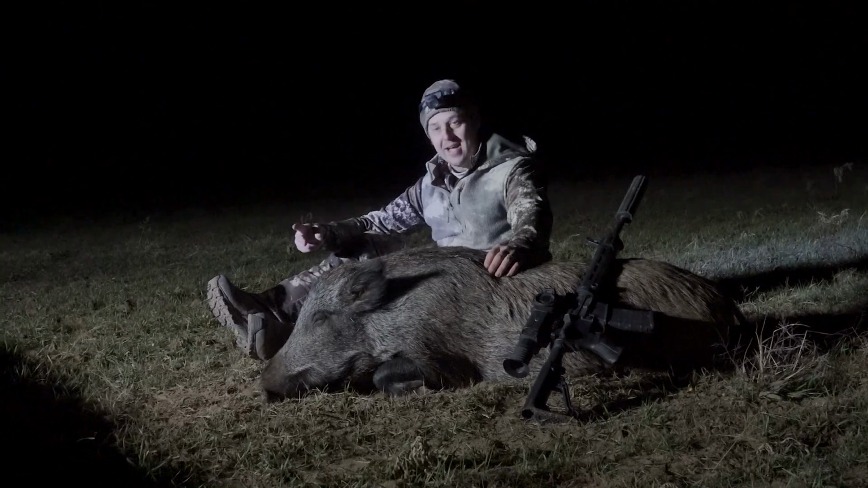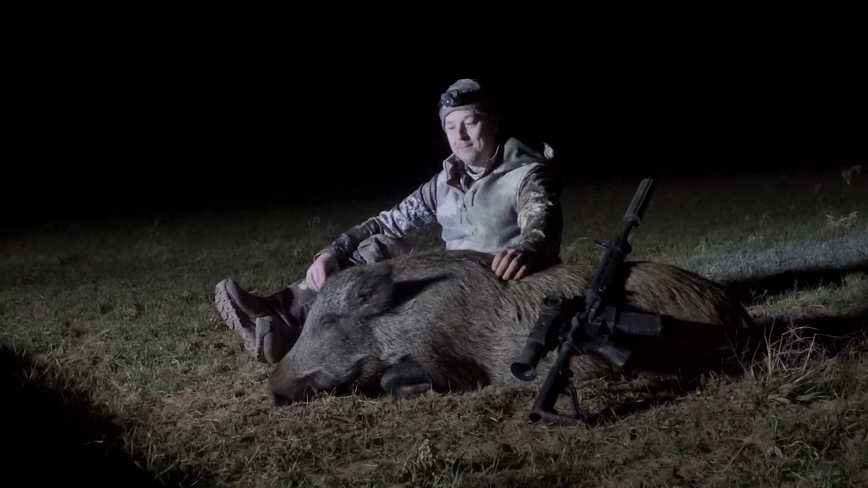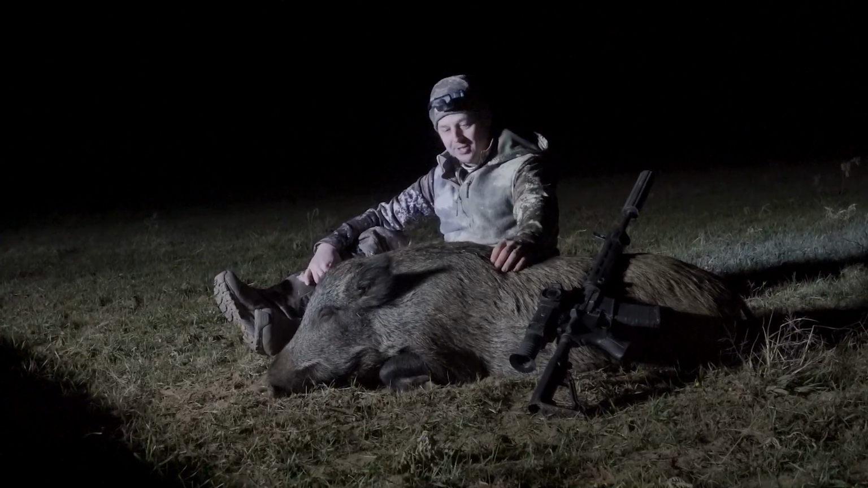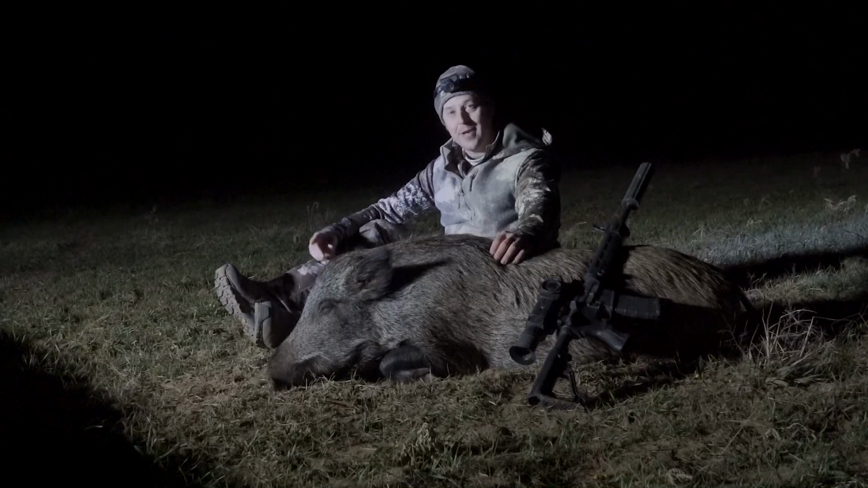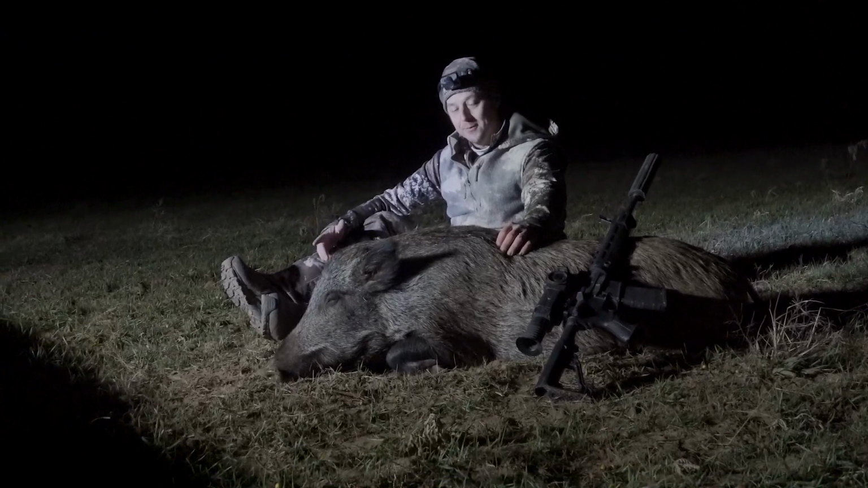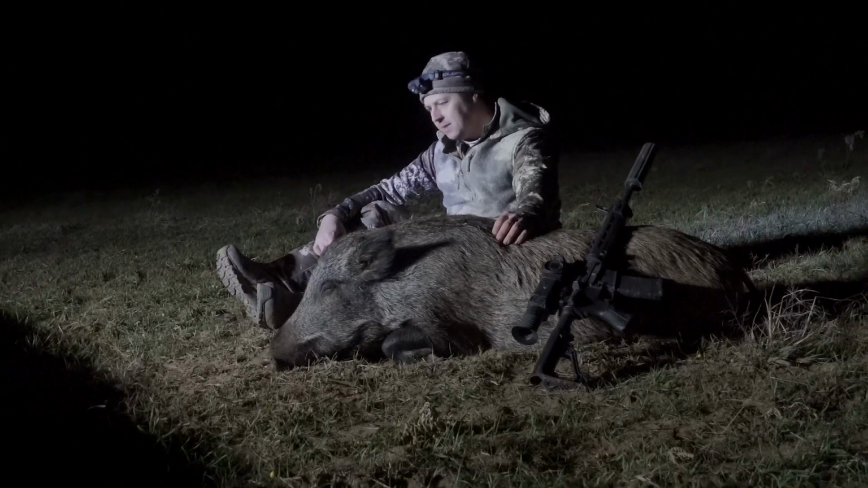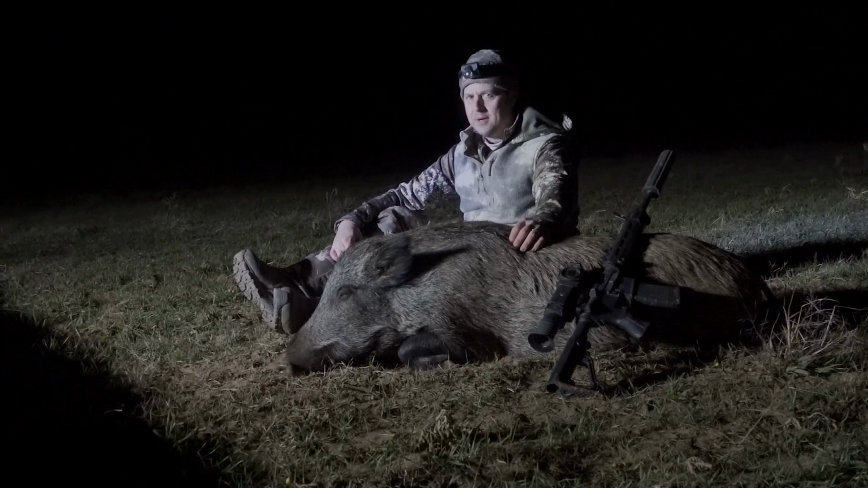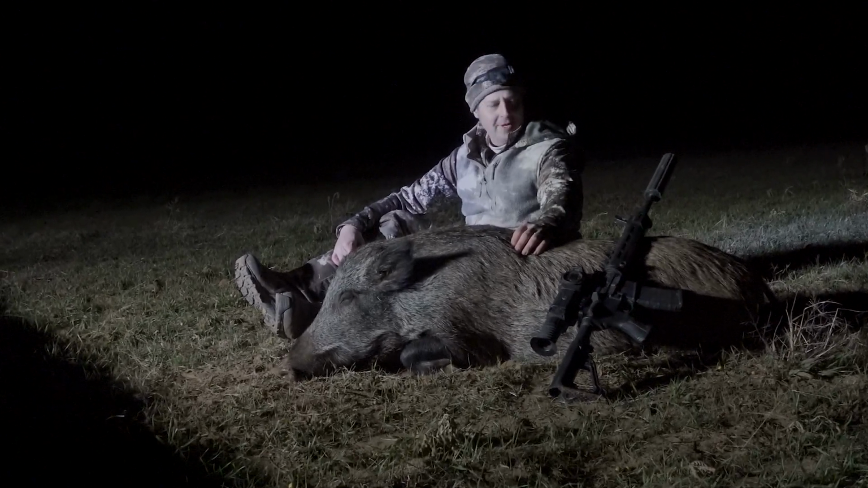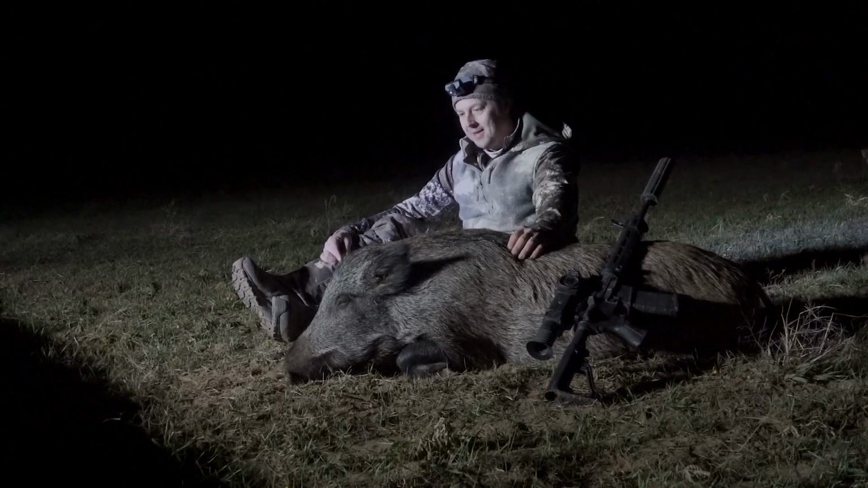But this is our second stop of our little nighttime hog tour here with Jason Schindler at the Red Feather Ranch. We struck out the last 2 nights hunting over feeders. Had fun, but didn't see any pigs. And here on the last night, Jason said, hey, you want to go thermal hunting? Didn't have to twist my arm none too hard at all. So second pig down, and she's a pretty one, I think.